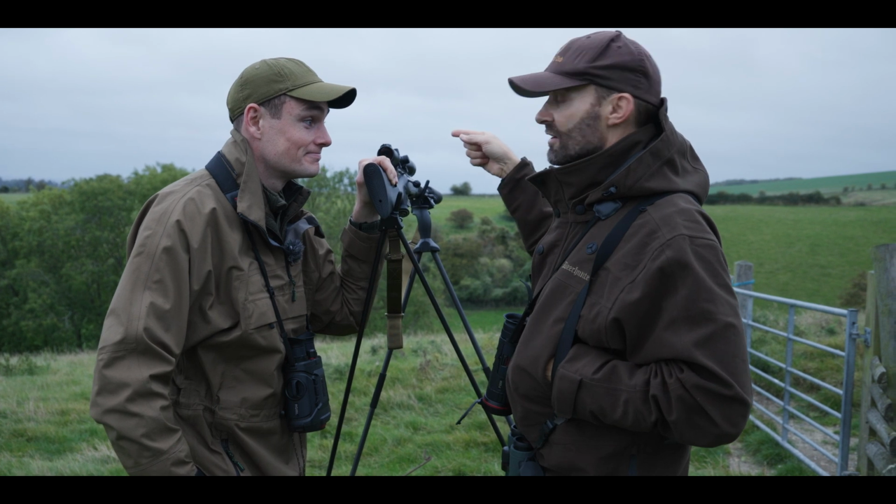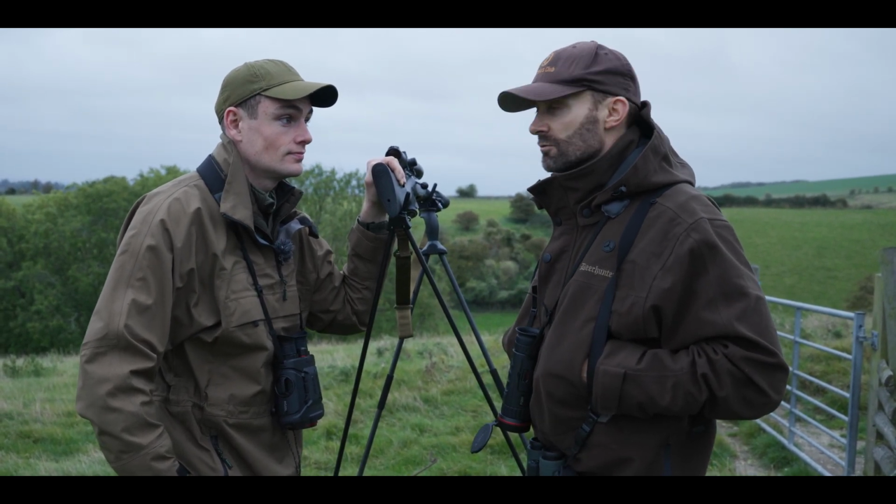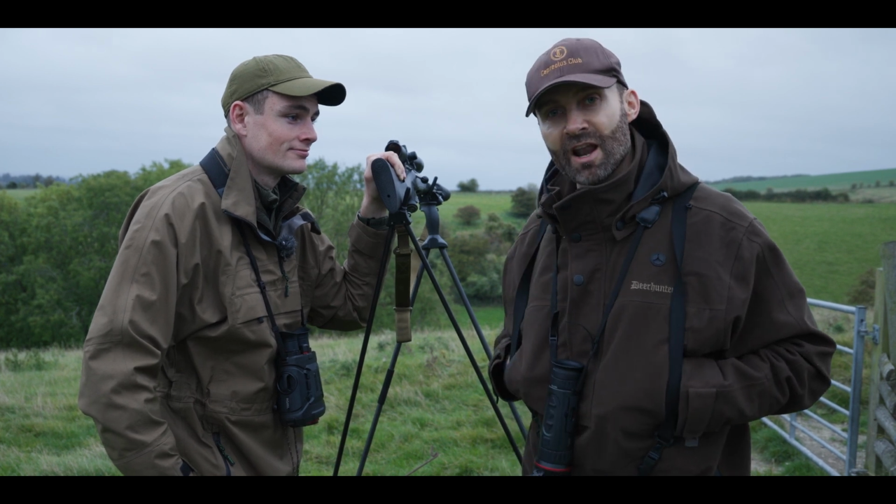And it's dashed off down to the left. So we'll edge down. It's been a few minutes now, and hopefully go and recover a nicely shot, clean shot, perfectly placed heart shot on a fabulous fallow buck.